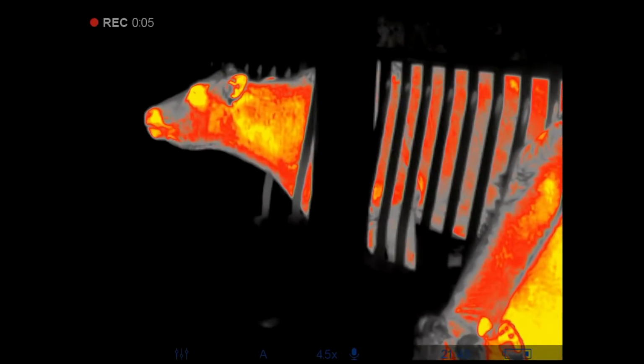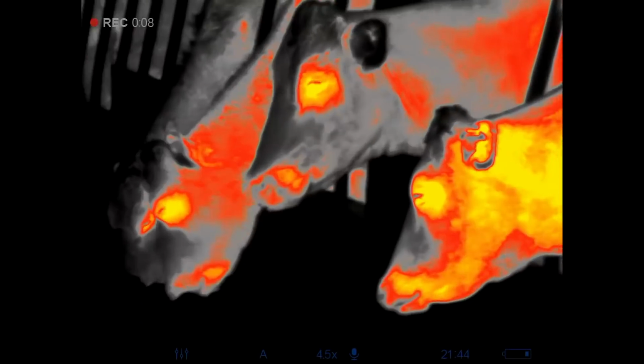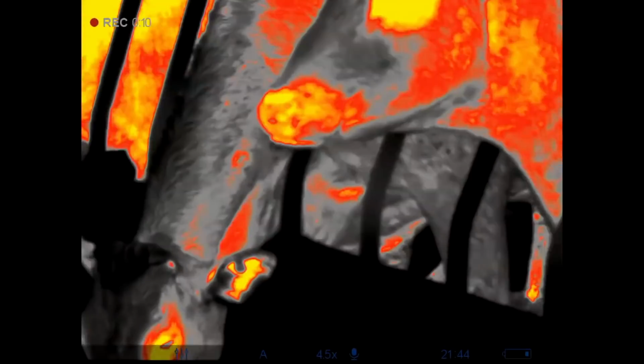These look nice and warm. They look quite nice and thermal, don't they? Looks like they've been painted.